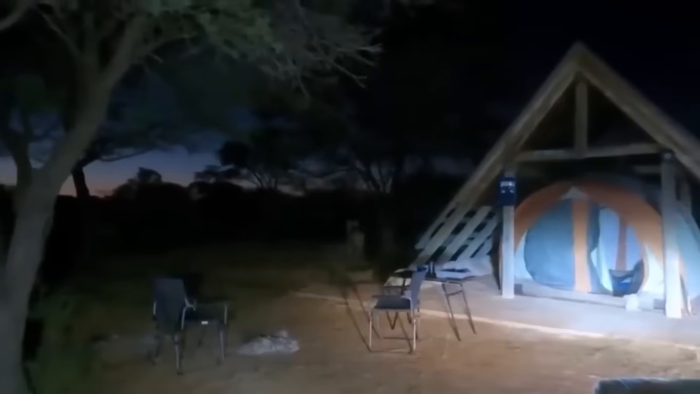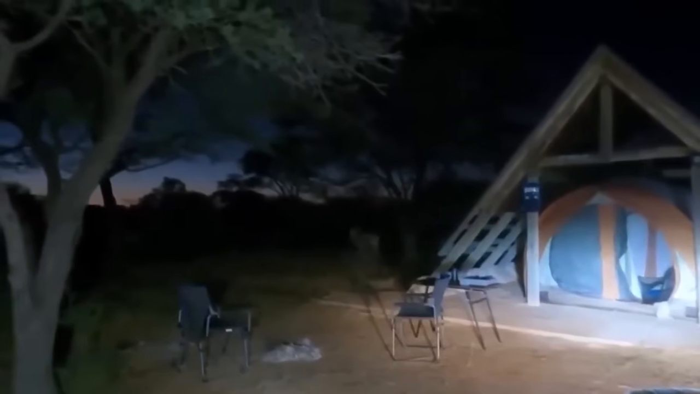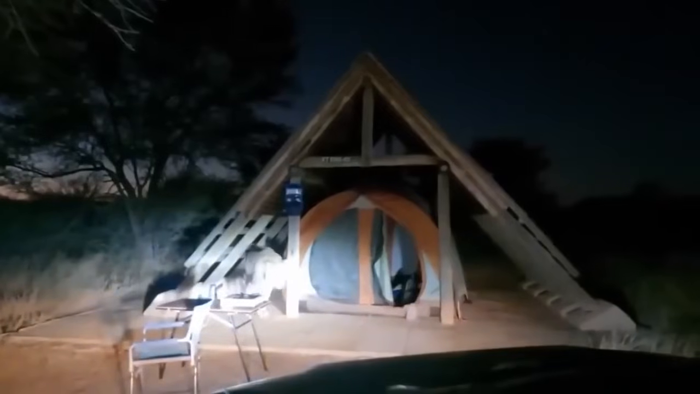Lion invasion. With so much weird and disturbing wild content on the internet, this would definitely be the scariest one, as it shows a couple of terrified campers who stepped out of their tent and on their way back found a curious lion moving in and out of their only shelter in the wild.